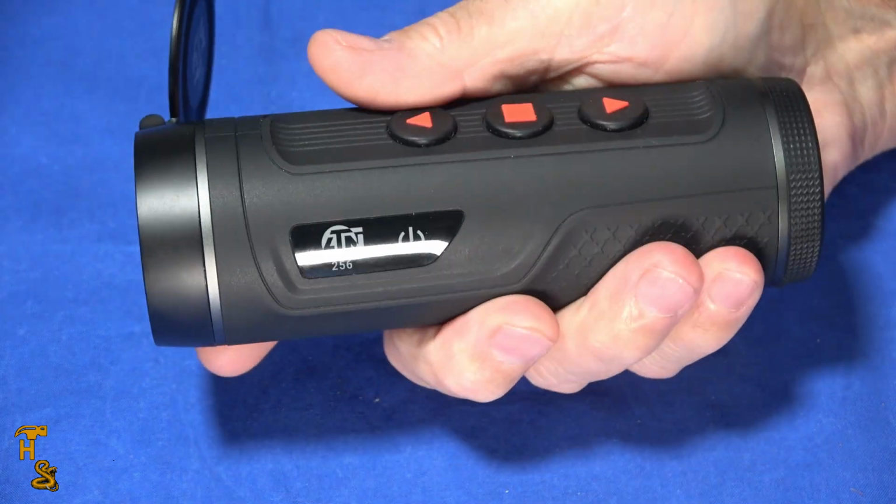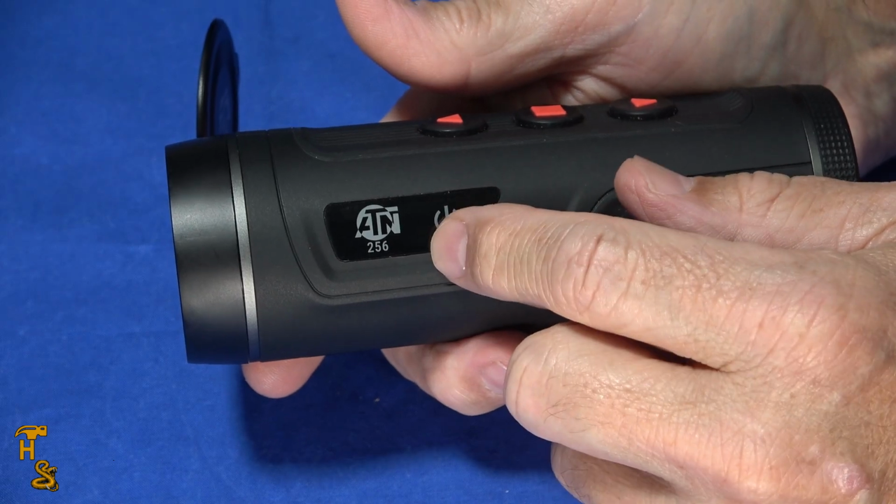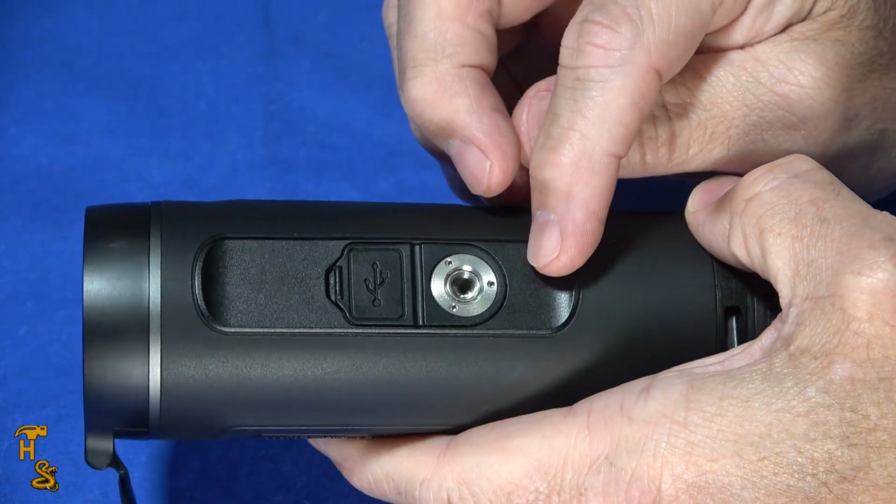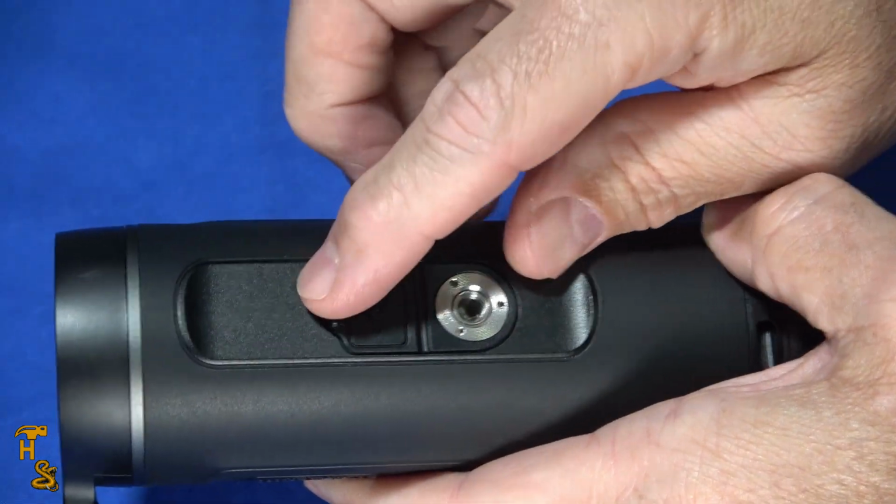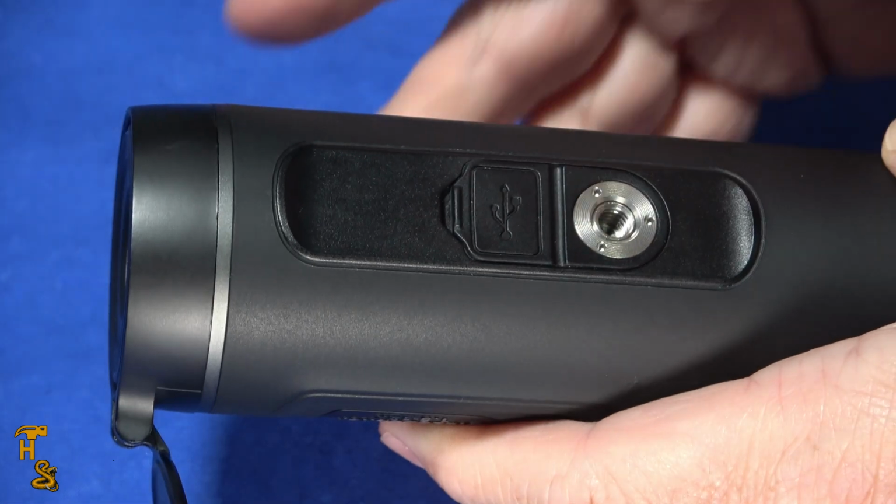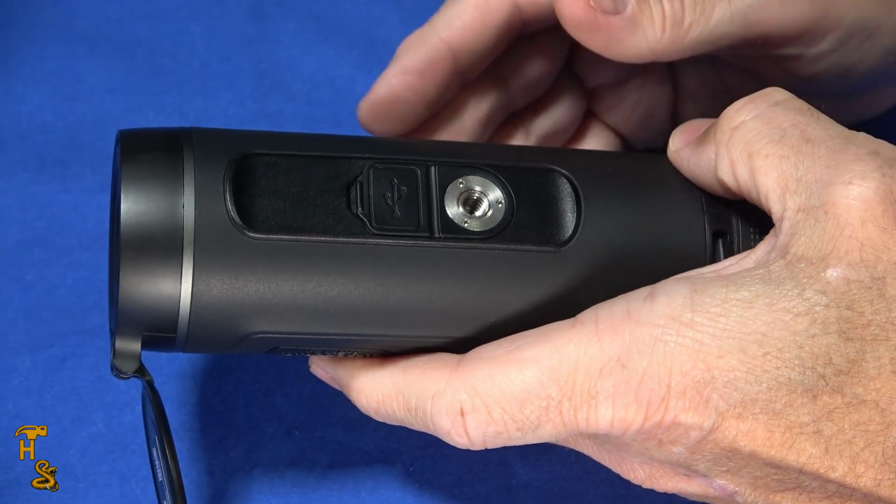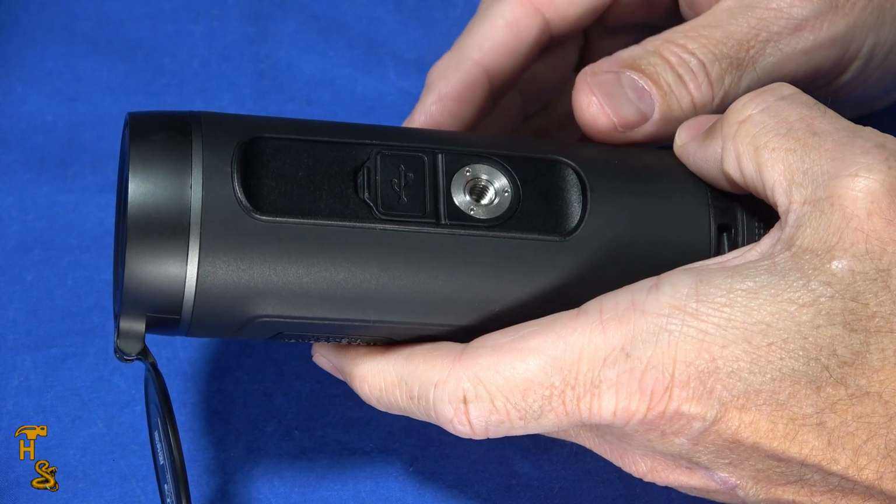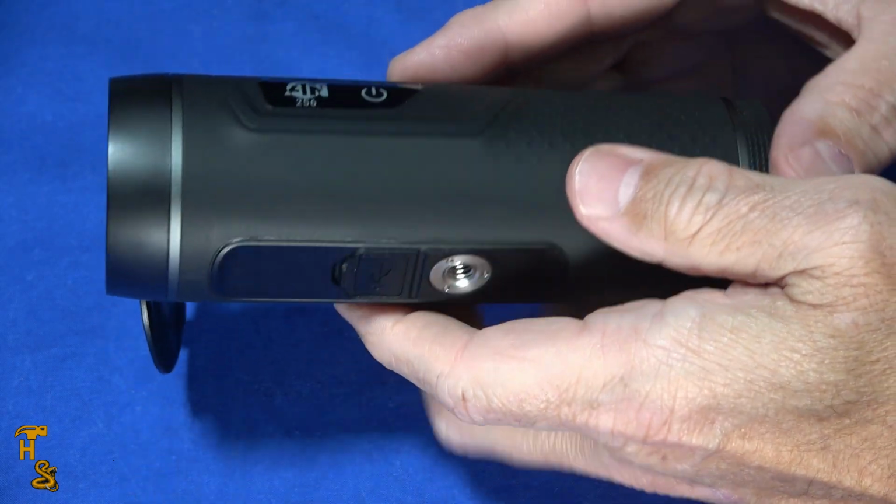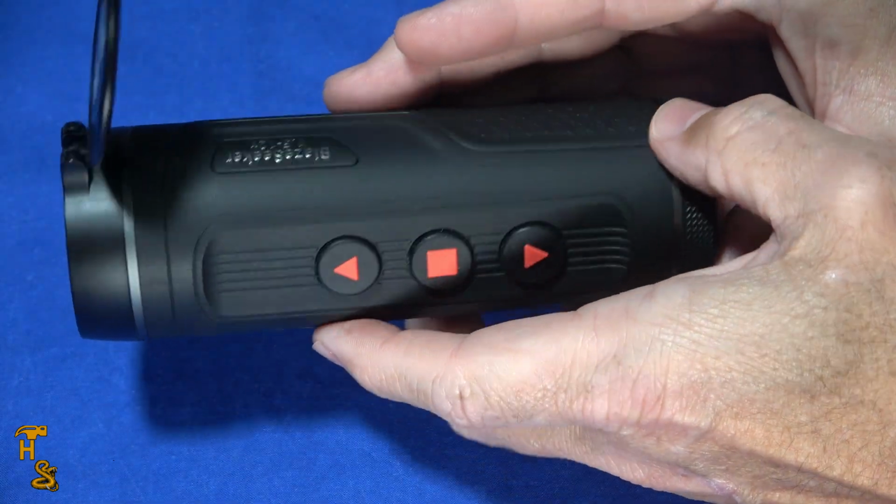Seems to be well constructed. It fits well in the hand. This little button here is the power switch. Press and hold that to turn it on, press and hold that to turn it off. It does have the ability to mount it on a tripod, and then this little cover is for the USB. And as I mentioned earlier, it's IP67 rated, so it's designed to be more tolerant of being around water and dust than, let's say, a digital camera, because usually the conditions you're going to use something like this in are a little more hostile. But overall, it's just a nice, compact, well-designed device.